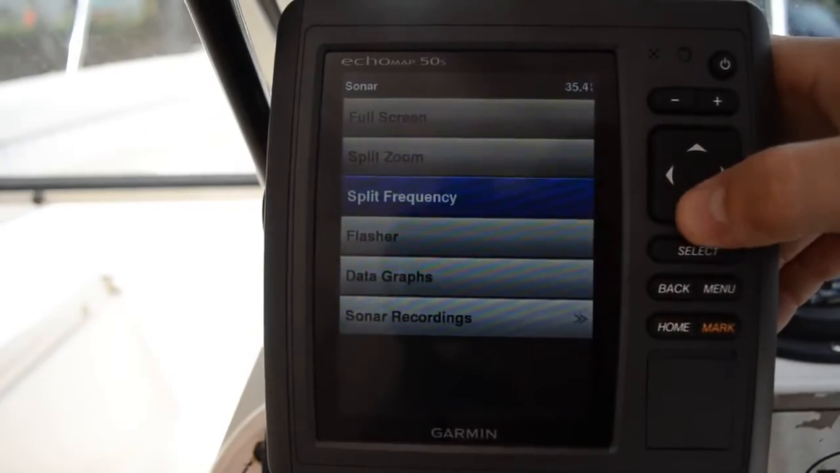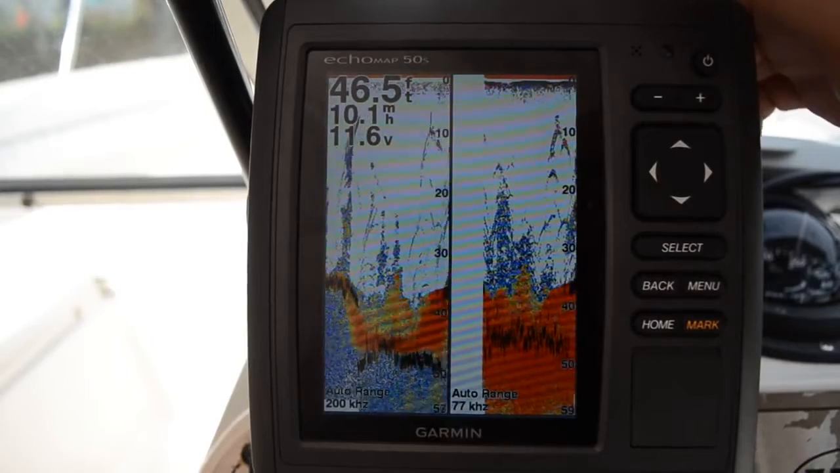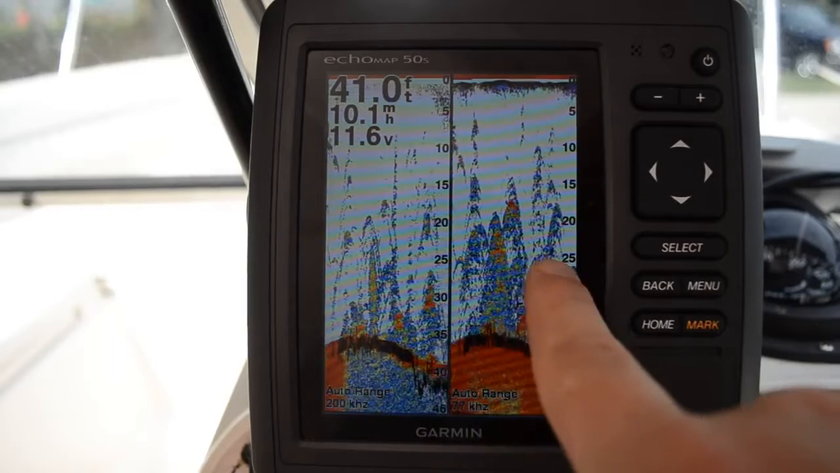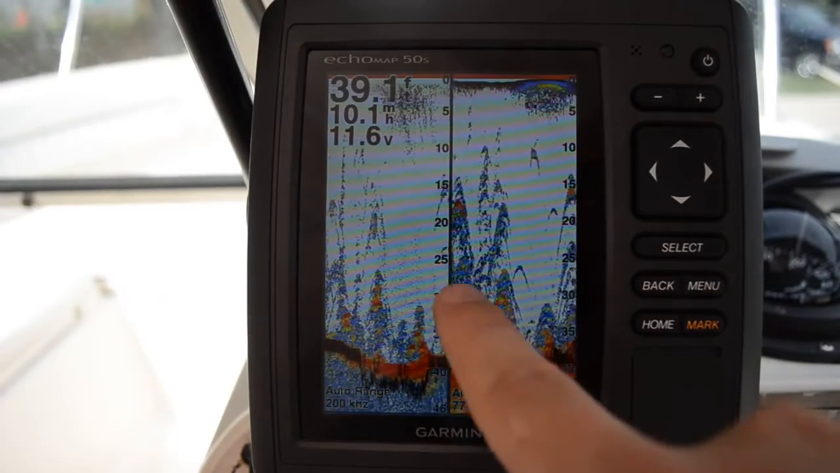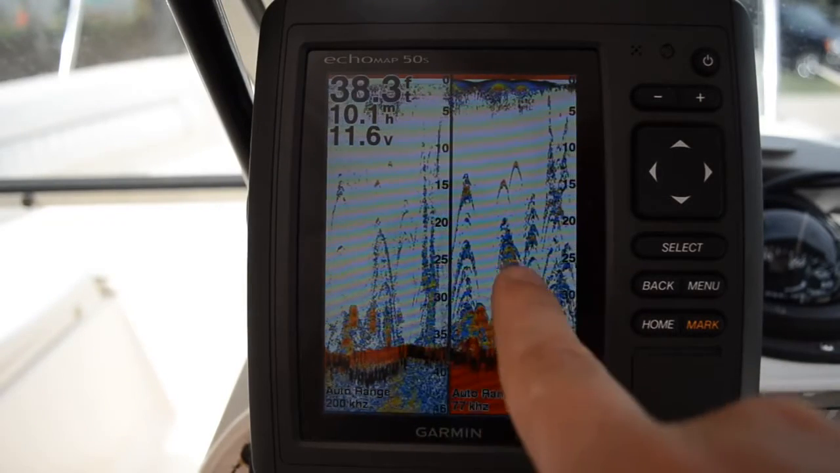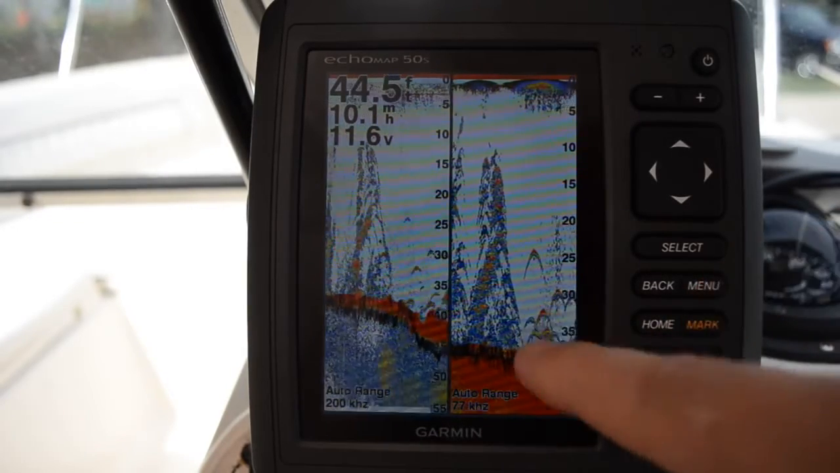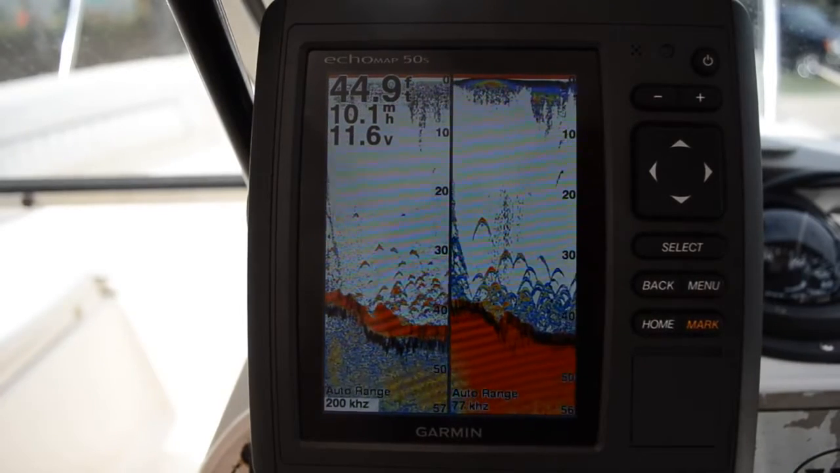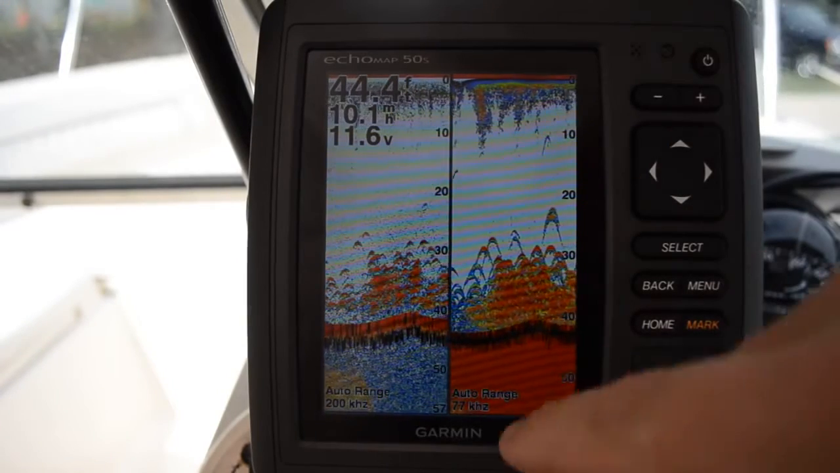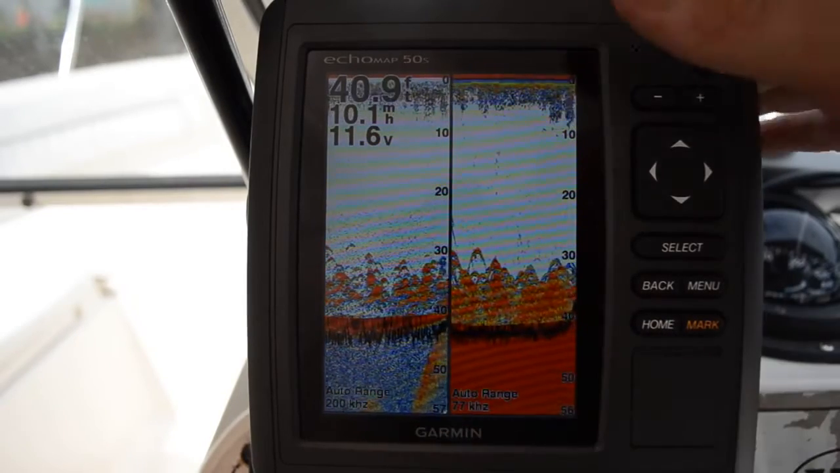So let's go back a screen, split frequency. This is where you can see the difference between 200 kilohertz and the 77 kilohertz. You see how things are showing up much wider, much larger hooks than you're getting over here. It's just the fish on the outside that you're seeing. When you have that wider cone, you get to pick up fish more to the sides. When fish are under the boat and you're going over them, you're marking them for a longer period of time also. But if you look, there are a lot lighter marks here, whereas you see a much better mark over on the 200 kilohertz.